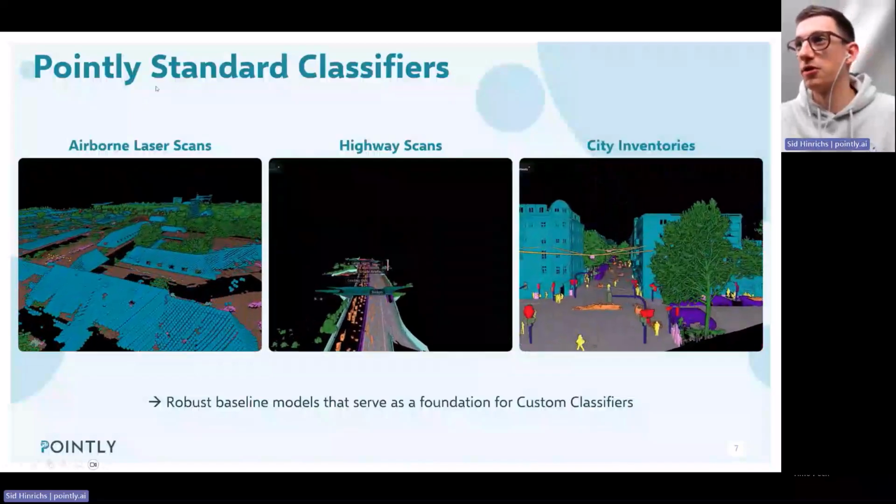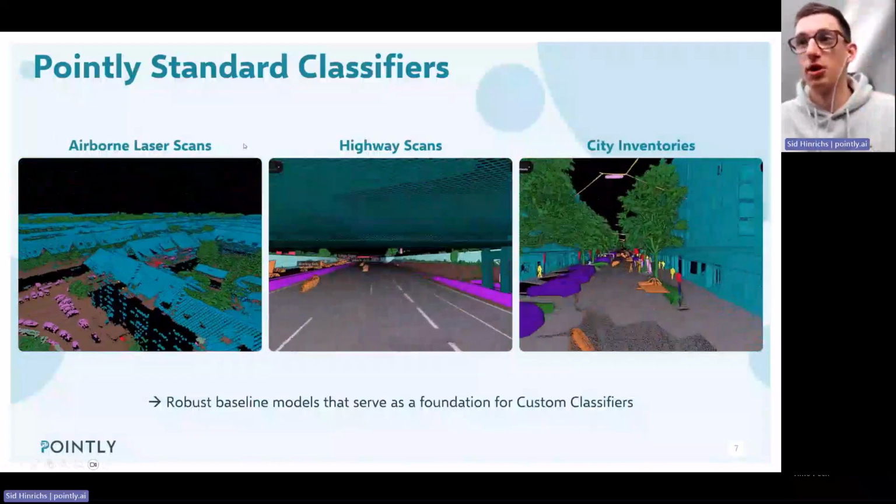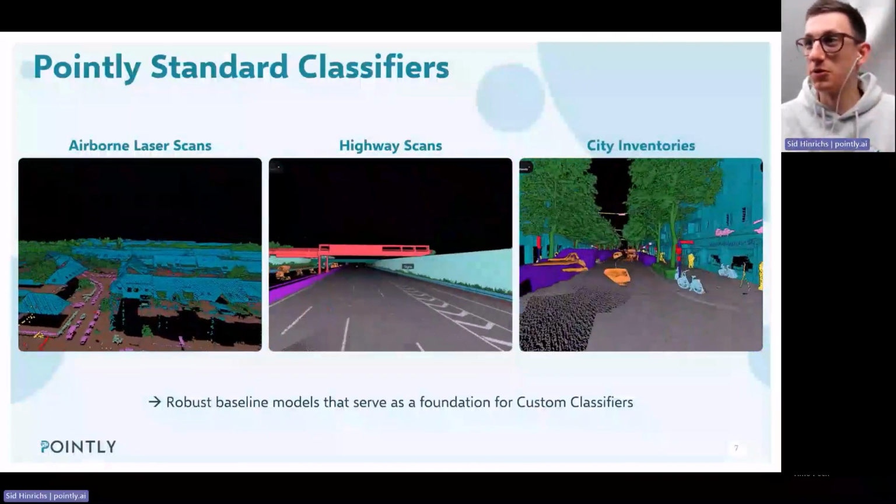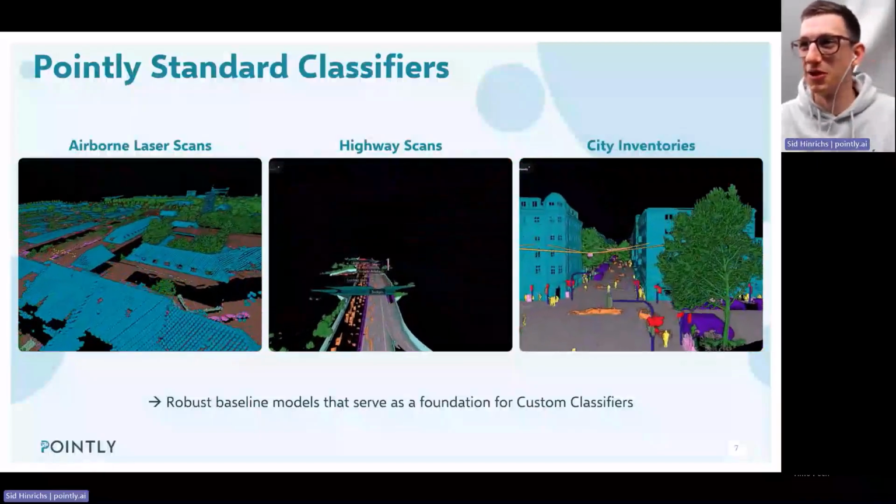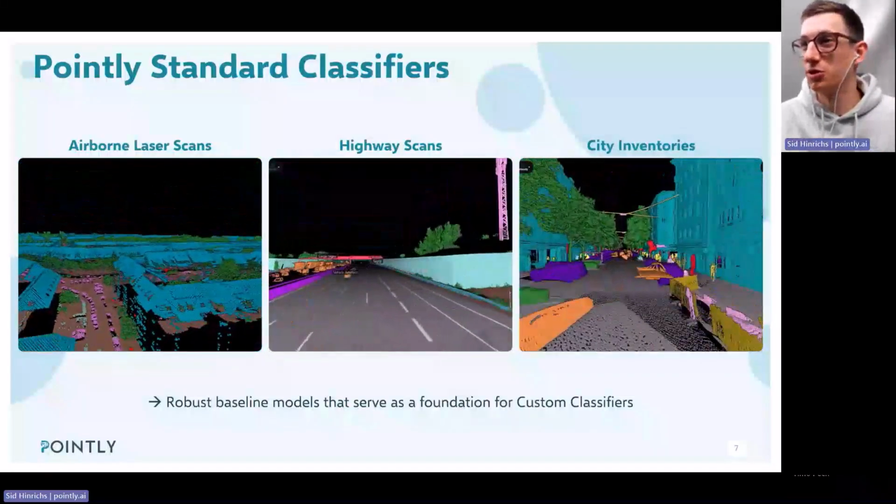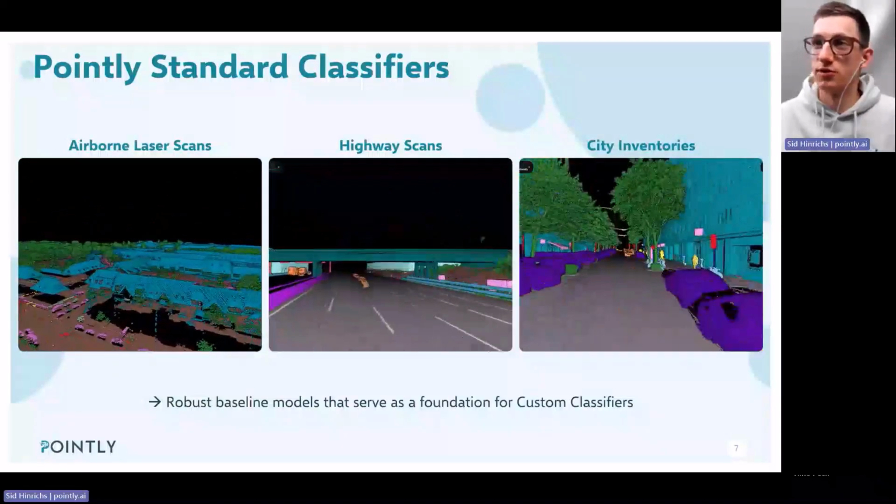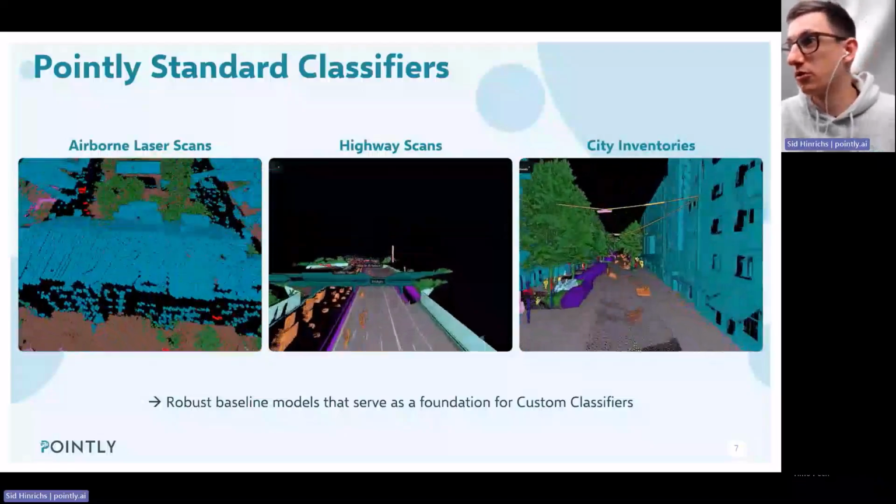If we work on a project for airborne laser scans, for example, we can use this classifier to pre-classify data and then optimize that for a specific project and create a new optimized workflow for a new client or even a new use case which just has a similar data type. So it helps a lot to have some available models, which we also offer on the platform for all our users.